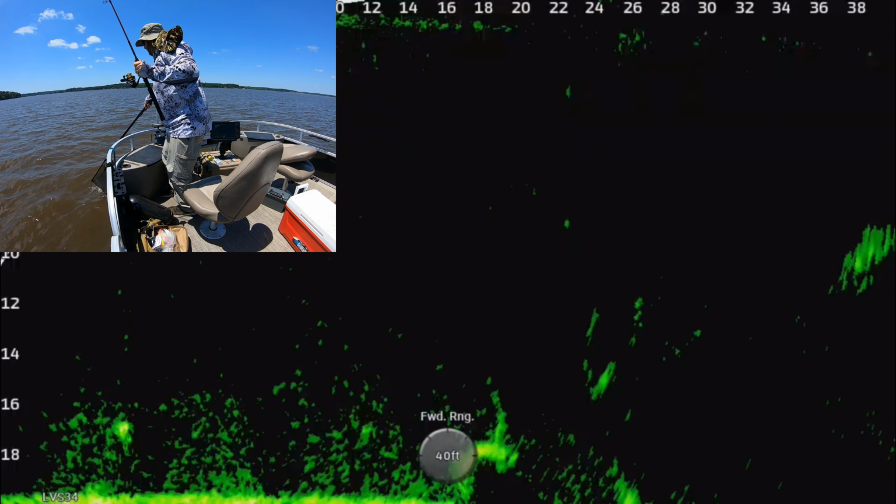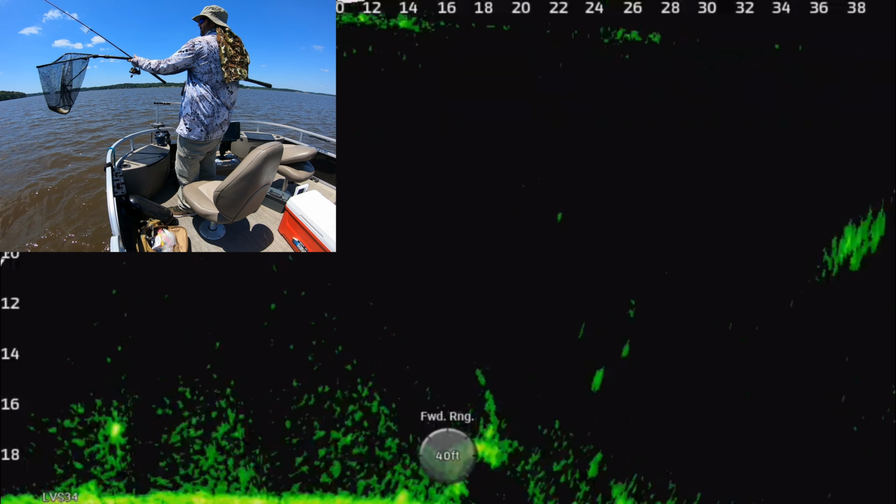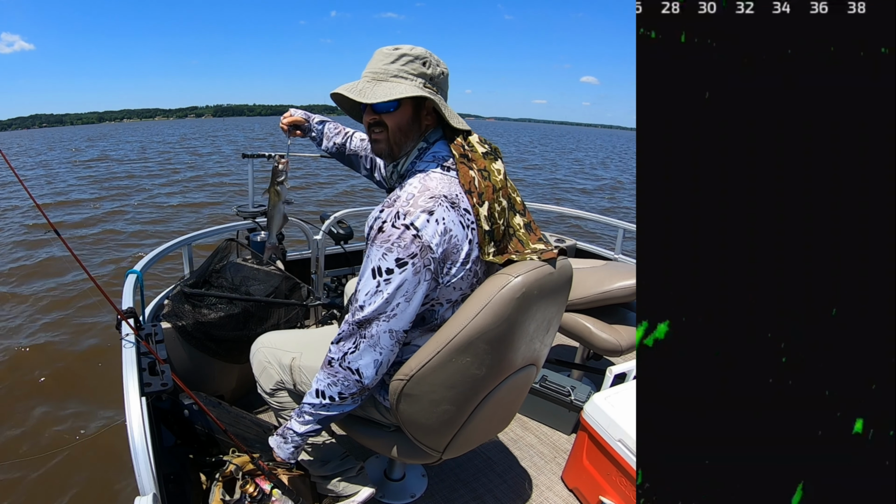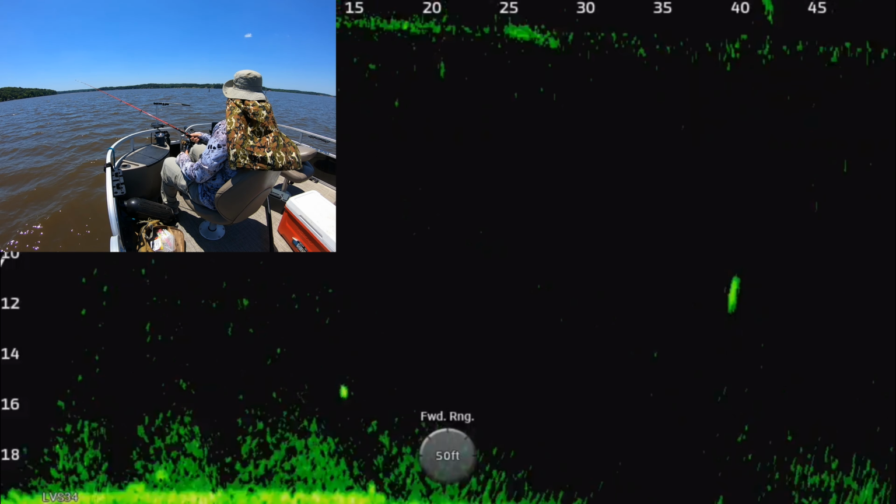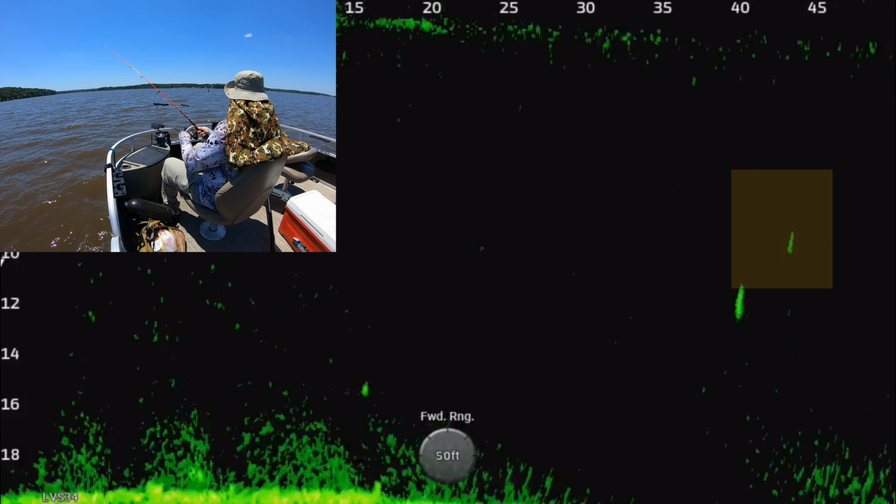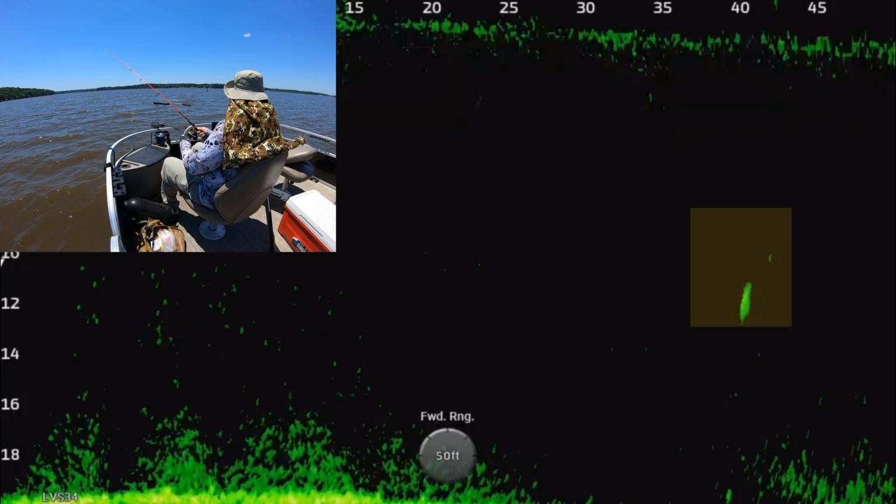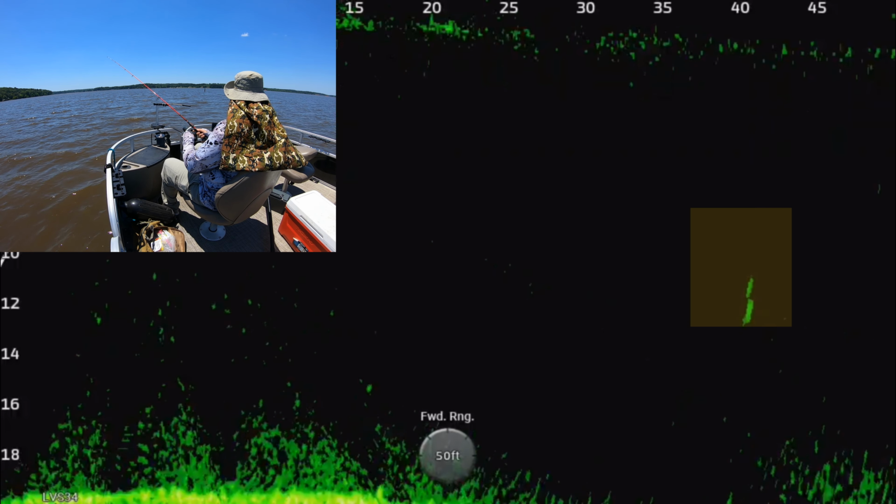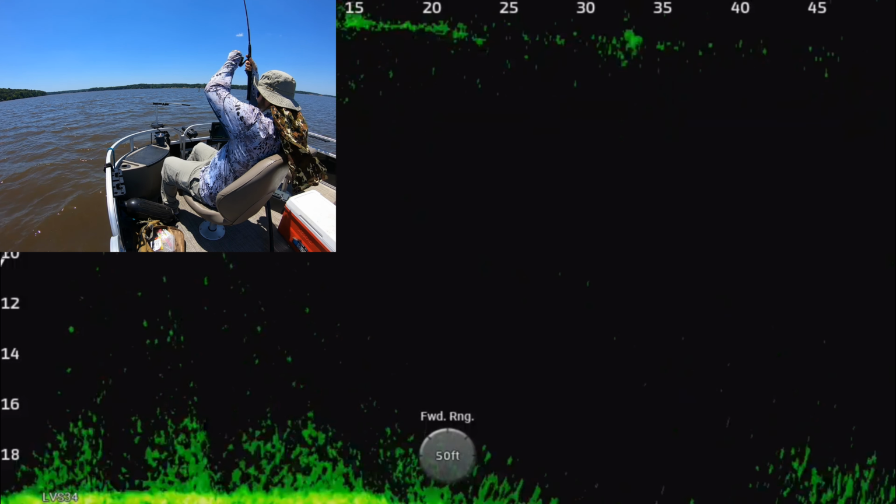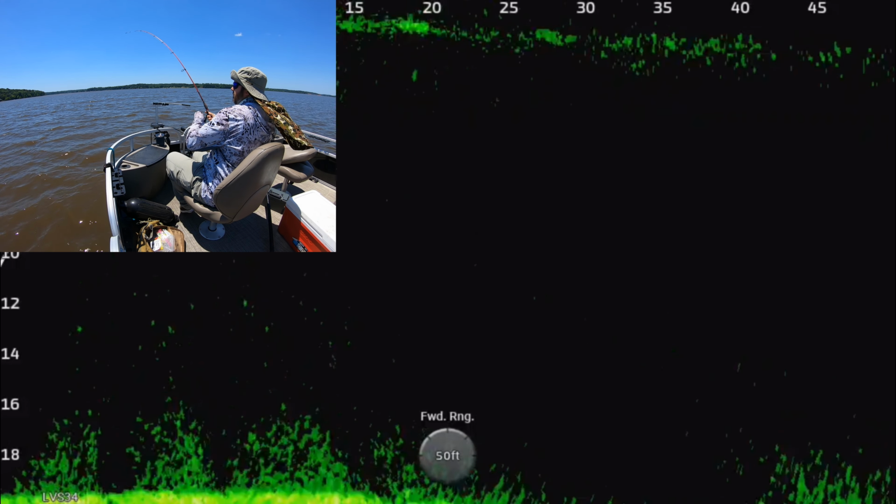But the good thing about the pontoon boat now, on days like this when it's super hot, you can just go take a dip in the back and then climb up the ladder to cool off, and it'll keep you cool for a little while as you dry out. Yeah, that's a big one. He was 40 feet away from the boat too.